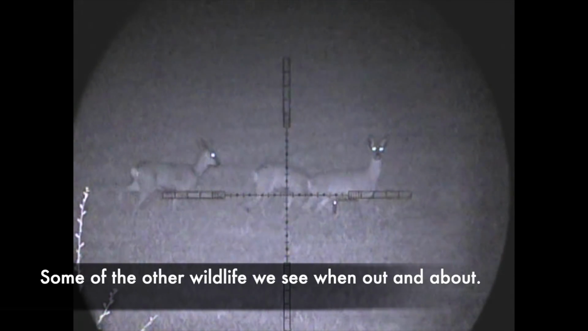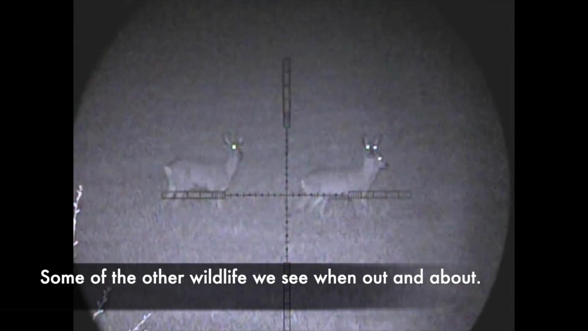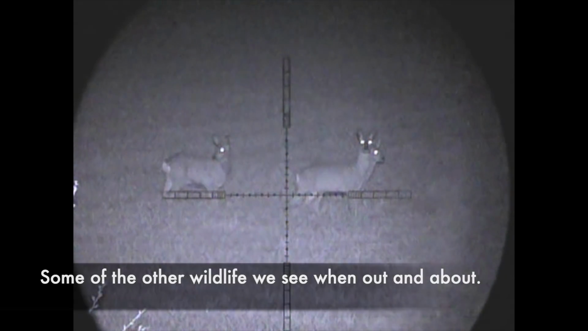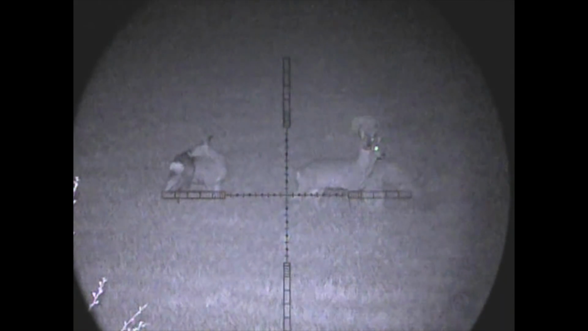Now I think this is something that only shooters will really understand, but again I have a massive appreciation for the stuff that you get to see when you're out and about. These real handsome roe deer here, this beautiful barn owl who was out catching mice along the dike sides. It's just fantastic to see this sort of stuff while you're out, so I love to appreciate it.